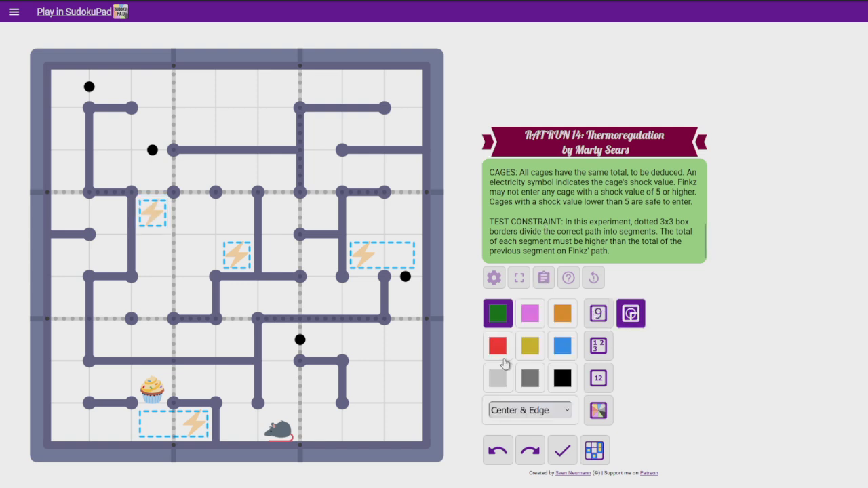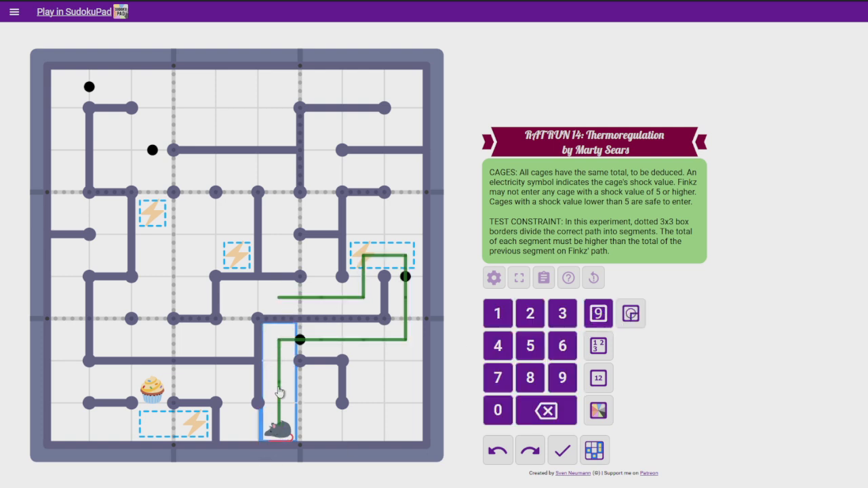So, that means if we had something like this to start off the path, then whatever these 3 digits add up to, these 3 digits have to add up to something higher than that value. And then these 5 digits have to add up to something higher than that. And it must keep going up and up and up. That's pretty interesting, and I feel like that's gonna play very well with the other rules. But we'll find out starting now.